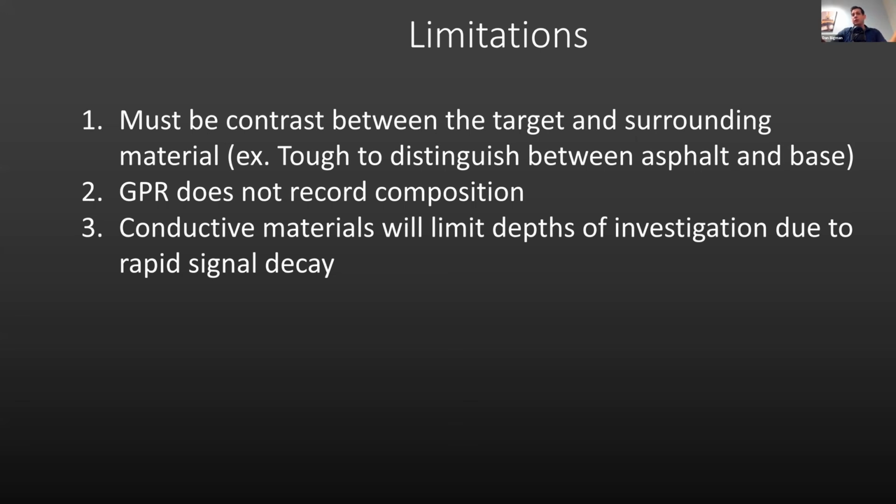Three, conductive materials will limit the depths of investigation due to rapid signal decay. So if you're investigating concrete that was poured very recently, you may struggle to see the back of that slab. And thus you may struggle to see some of the things embedded in that slab that are deeper than the signal will actually hold its strength for. So conductive materials will limit the depths of investigation due to rapid signal decay.